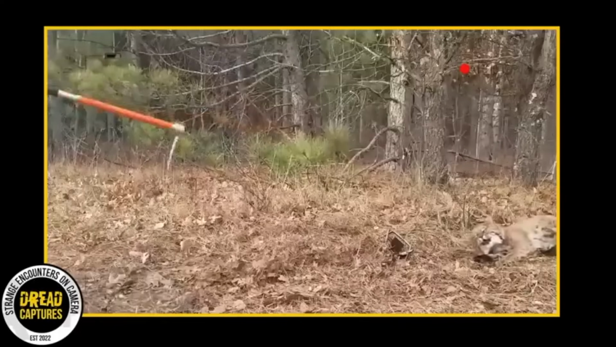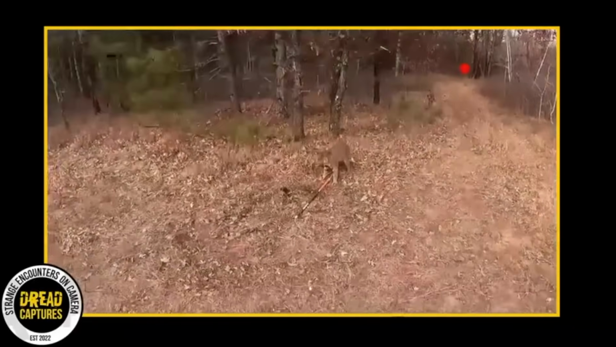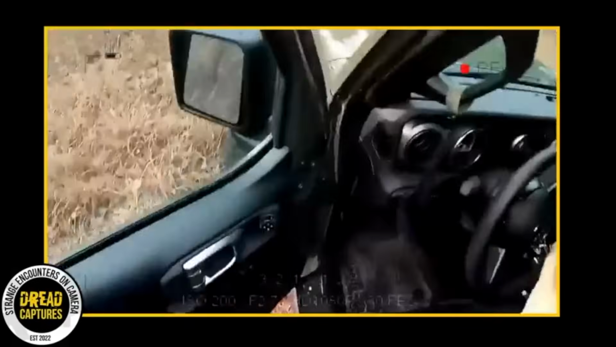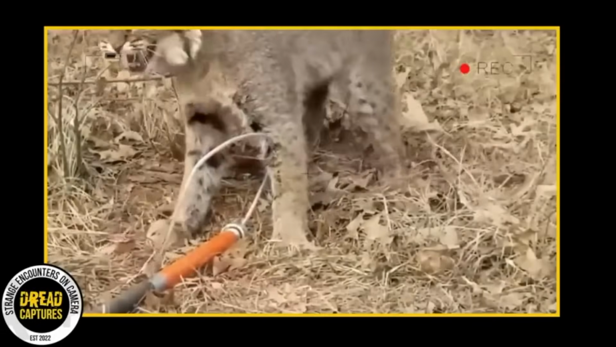Here we go. Once he's fully released, the man tries to rouse him up, which turns out to be a minor mistake as the bobcat reacts aggressively. Despite the tense moments, both the man and the animal ended up unharmed after this intense encounter.